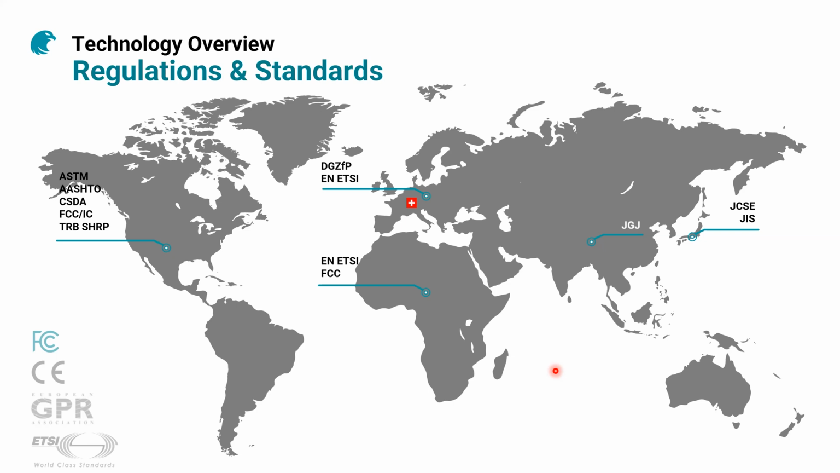In order to have a uniform methodology for non-destructive testing, a number of organizations have established standards where they describe the optimal methodology to collect and process the data and how to build a report out of it.